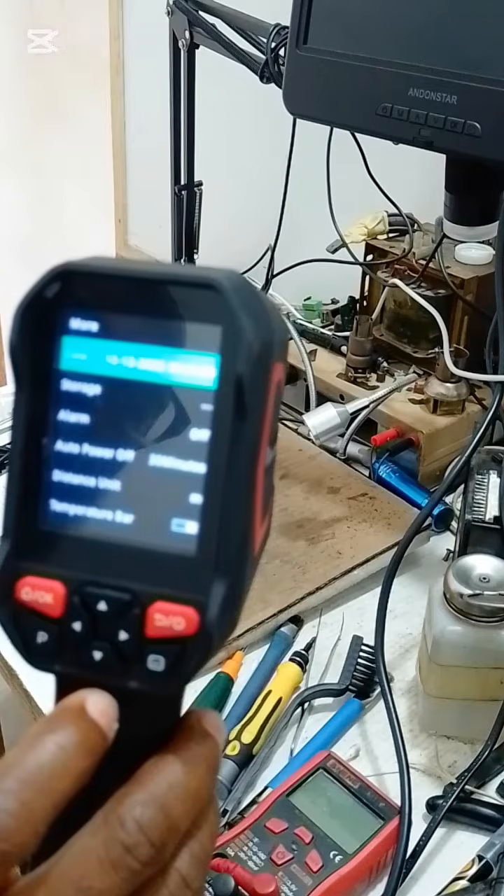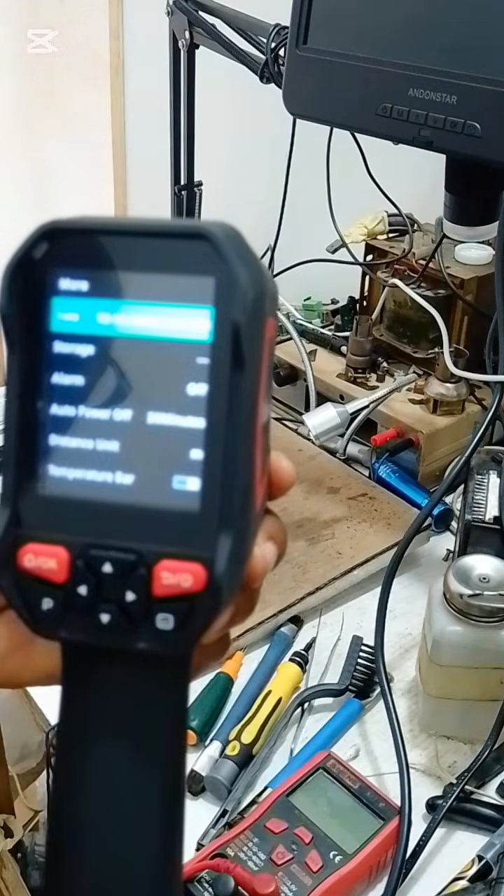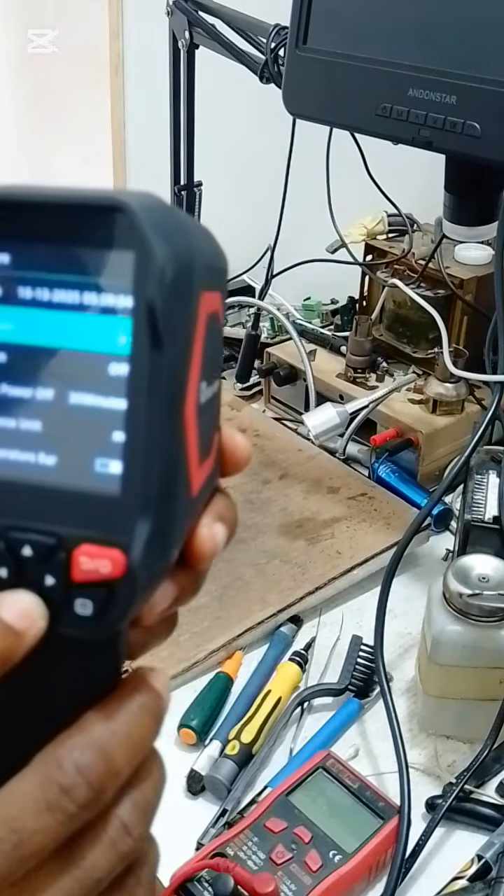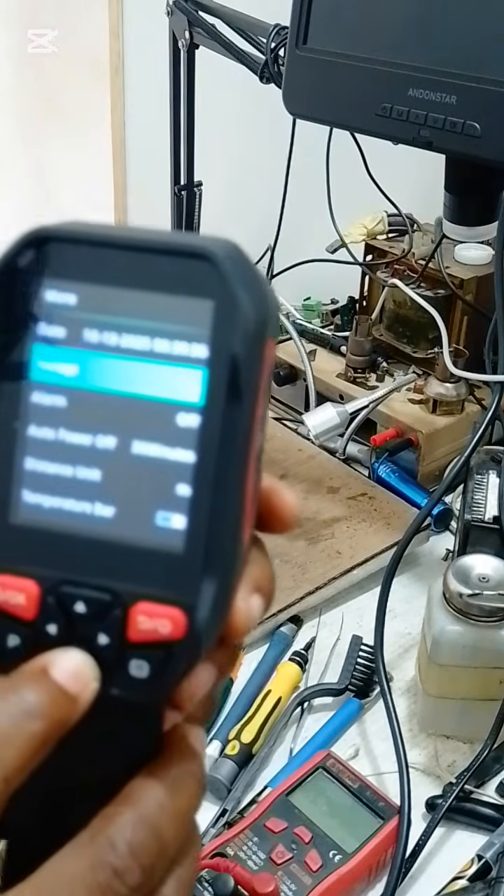This is the date where you can change the date and time. You have the storage, where you can format the memory.